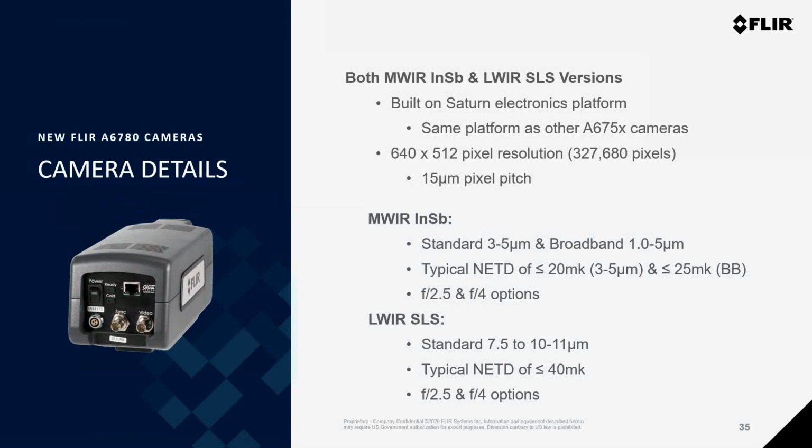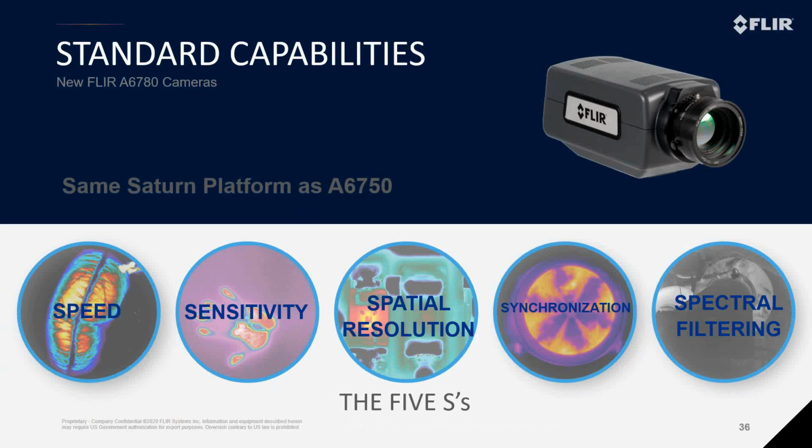But this means that the new cameras are offered in the same wavelength, the same F numbers, and the same core features as the current 6750 variant cameras, both mid-wave and long-wave. This means that the 6780 cameras provide the same key benefits as all of the 6700 camera systems offered from FLIR. And internally, we refer to these as the 5 S's.